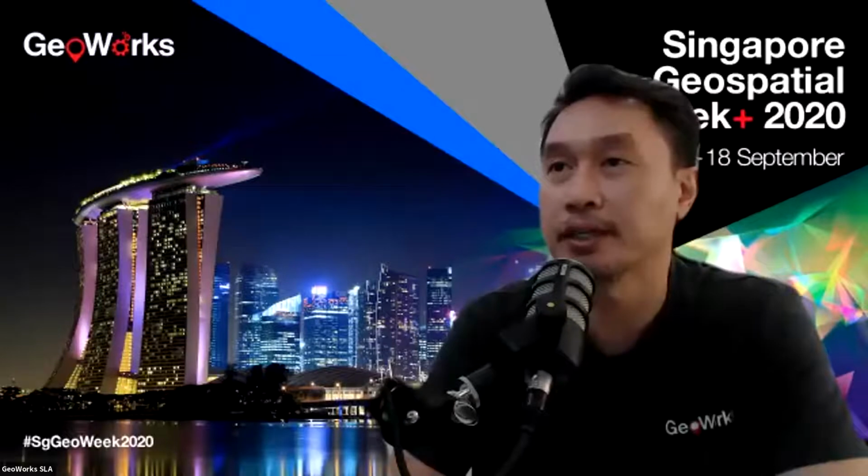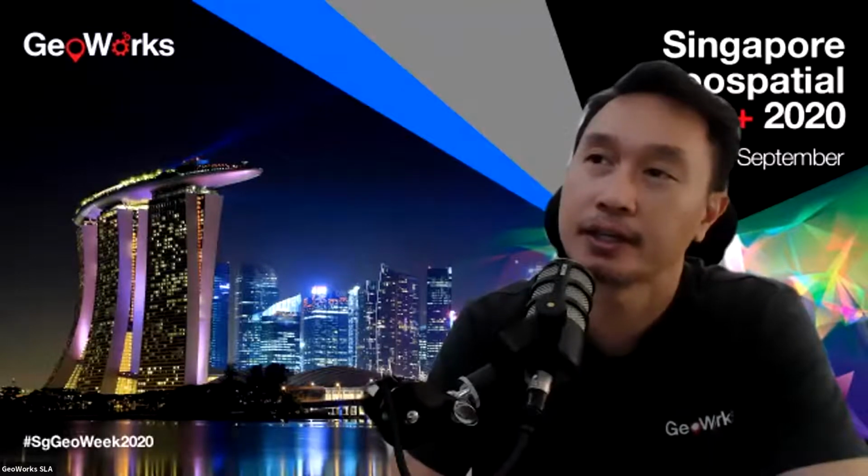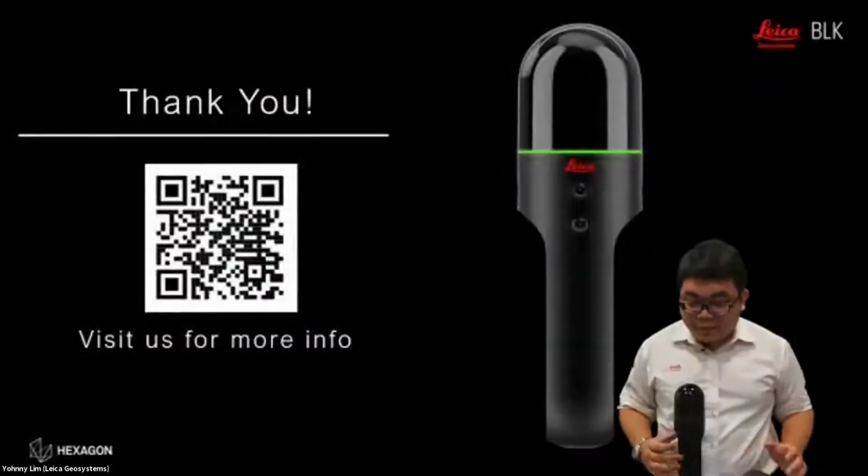Comparing the BLK360 and BLK2GO, which one has the higher accuracy? The BLK360 has a higher accuracy because it is scanned on the tripod, so it will always have better accuracy compared to a moving scanner, because there are so many things that can go wrong during a scan, like the IMU drift, as well as SLAM errors.